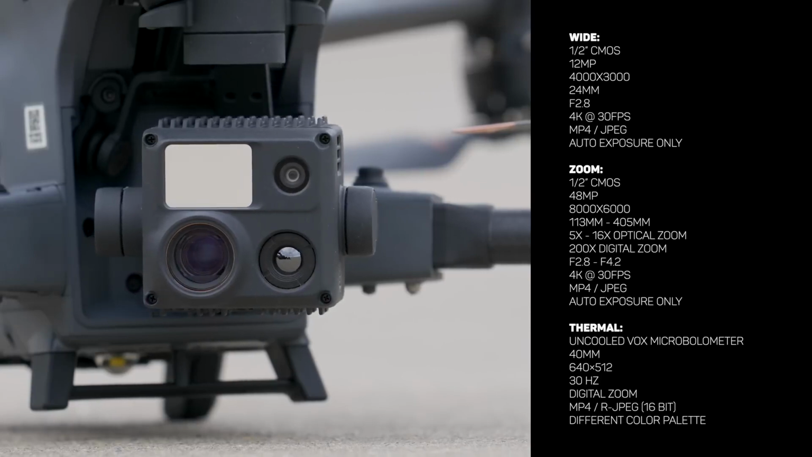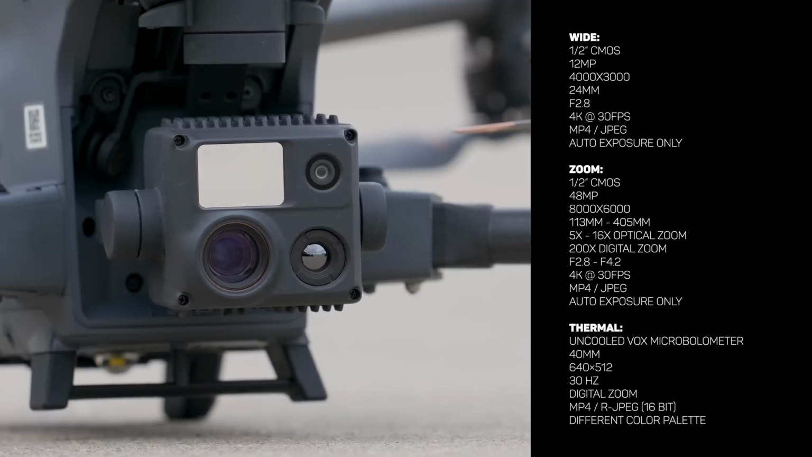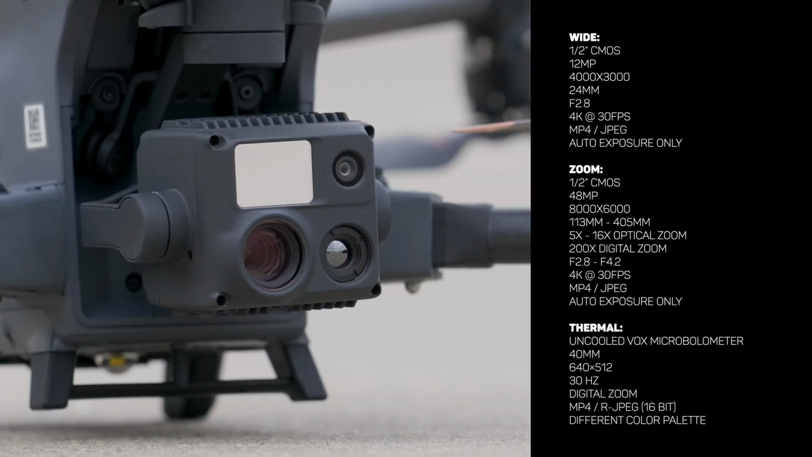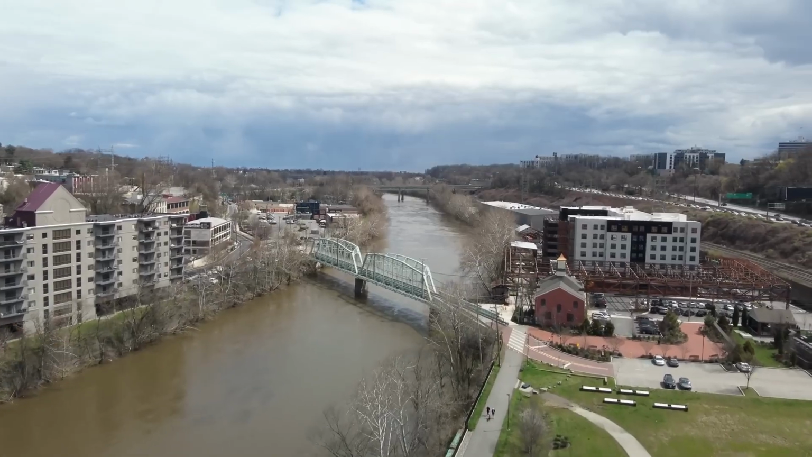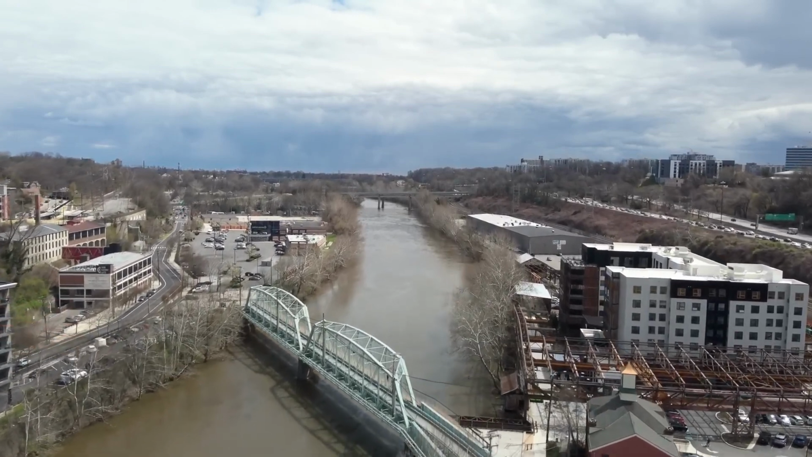It's definitely important to know what your camera system can do, so I am going to give you the rundown of the specs here on the screen. But now let me give you a better look at what this camera can do by actually going outside and showing you. If you'll be flying during the day, both the wide and zoom camera have plenty of resolution and dynamic range to give you a viewable image.